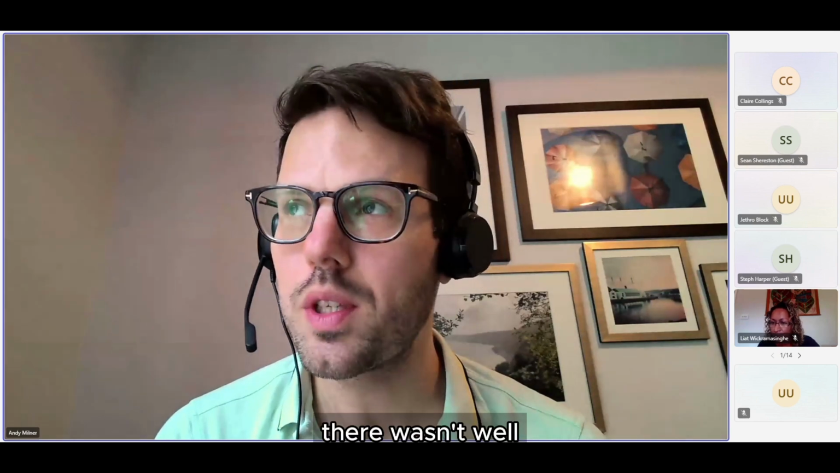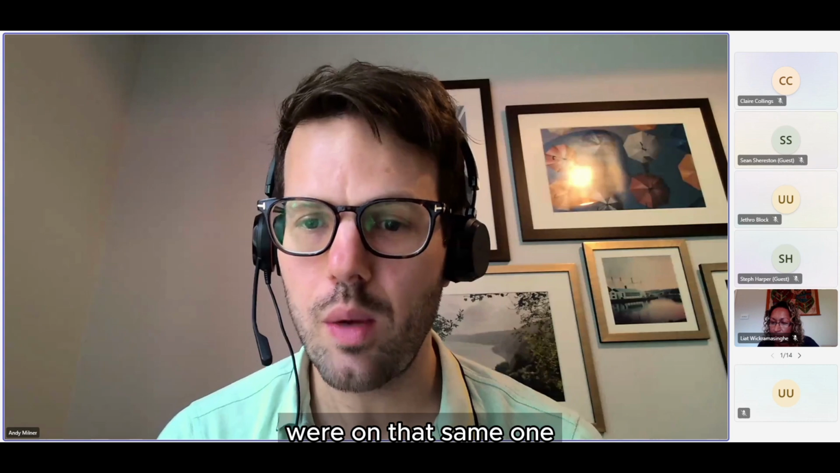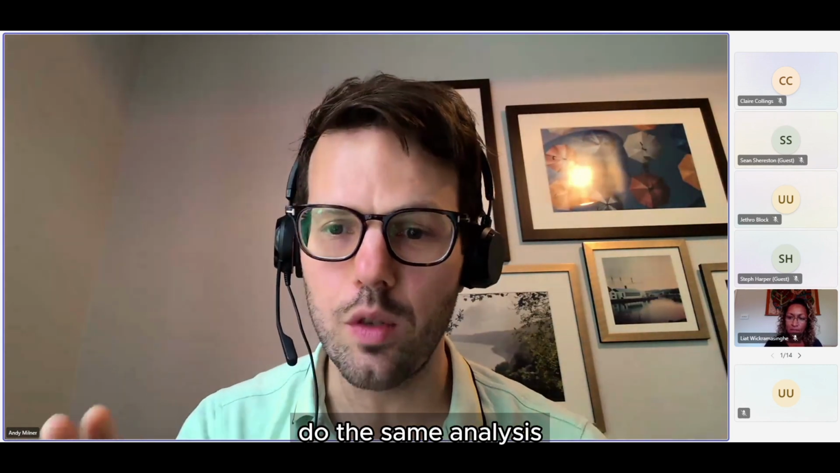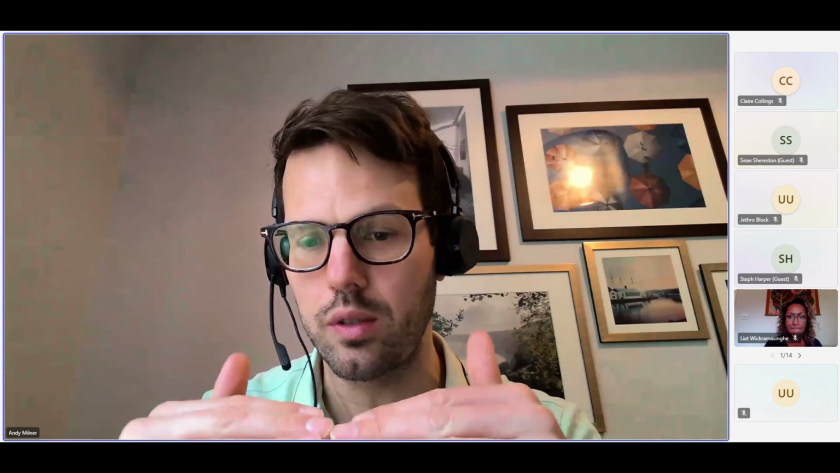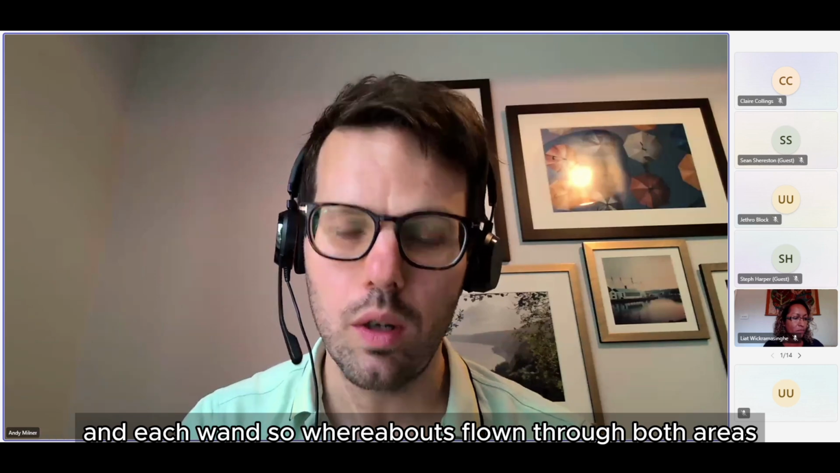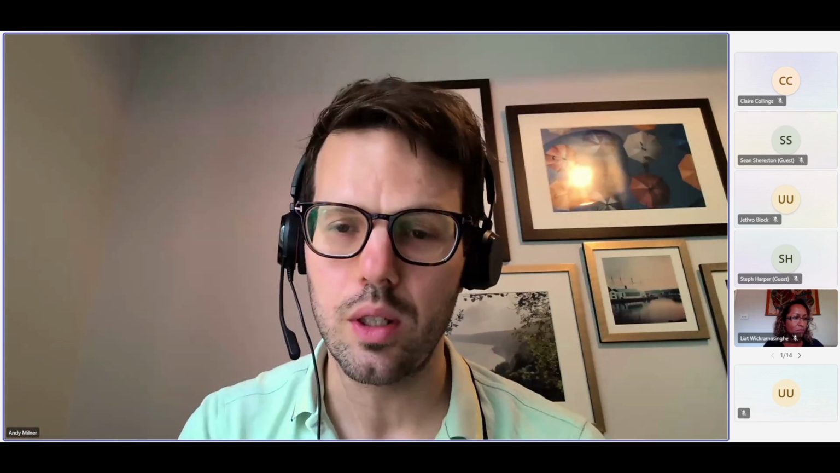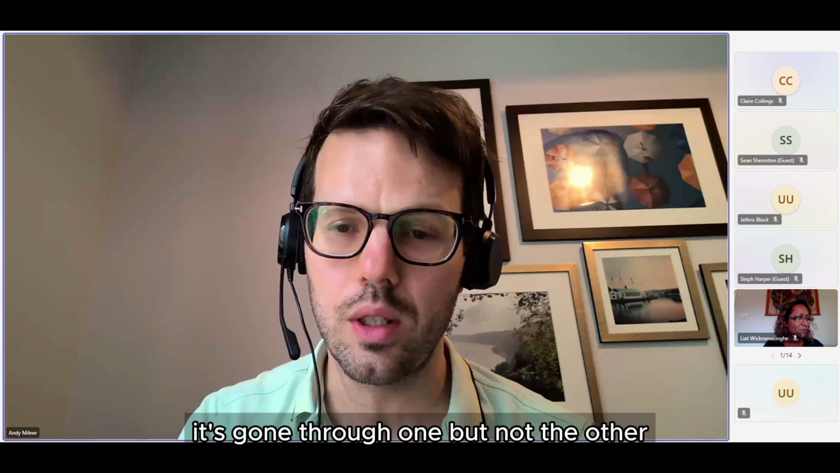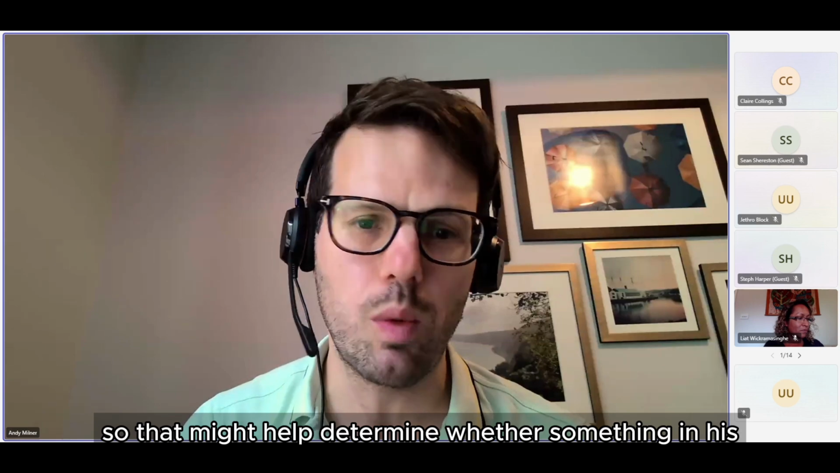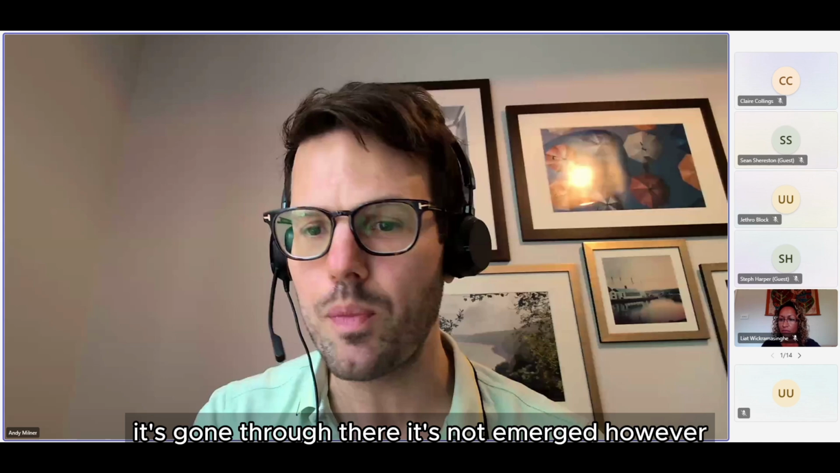There's a lot to fit in, but there is a demonstration we do on that same one where we highlight both roofs on the church and do the same analysis, and you end up with two different color graphs alongside each other, and you can differentiate between the spikes on each one. Where a bat has gone through one but not the other, you'll get a spike on one and not the other. So that might help determine whether something is emergence, because if it's come from above that box at the same time it's gone through there, it's not emerged.